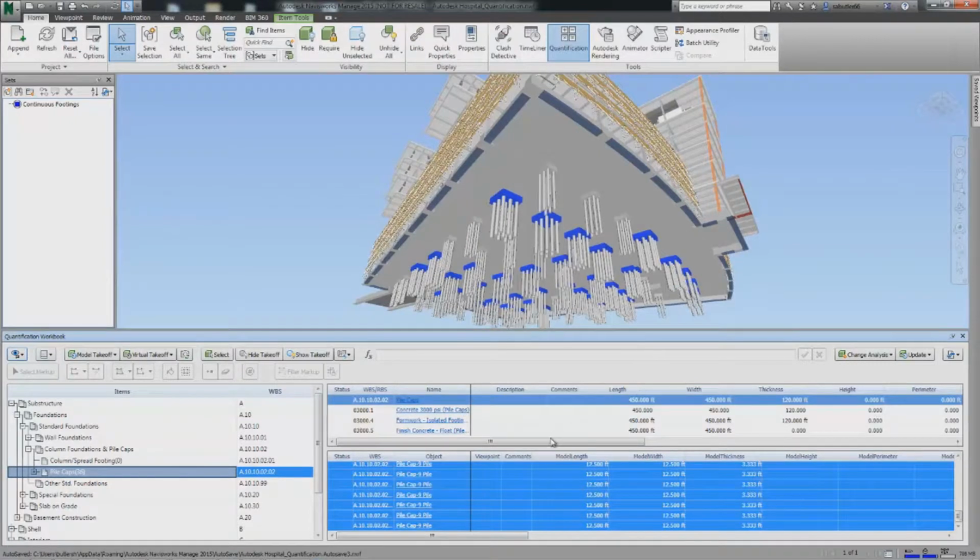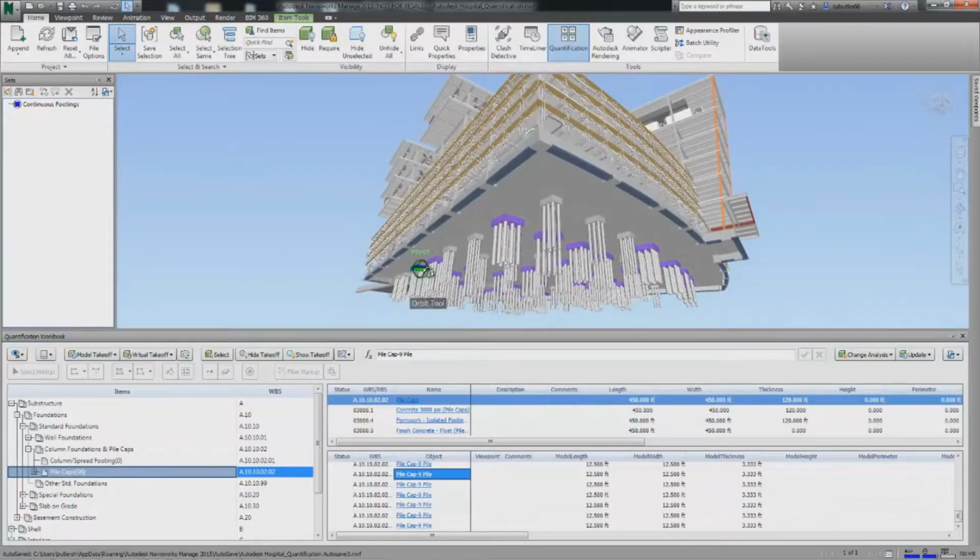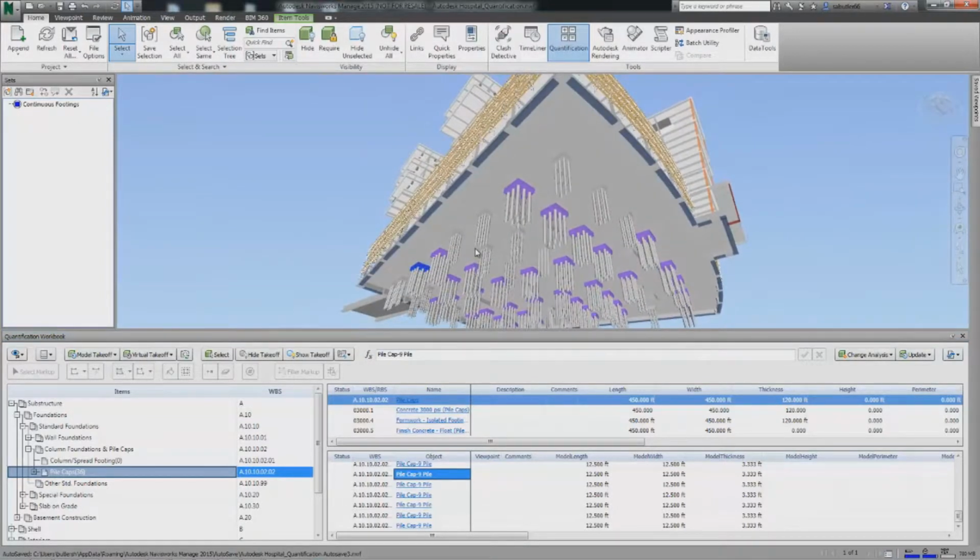As we see here, once elements from the model are quantified, their display in the model is updated with the color and transparency settings from the catalog. This ensures that we can see exactly what has been quantified and can quickly toggle between showing the model elements that are done versus the elements that haven't.